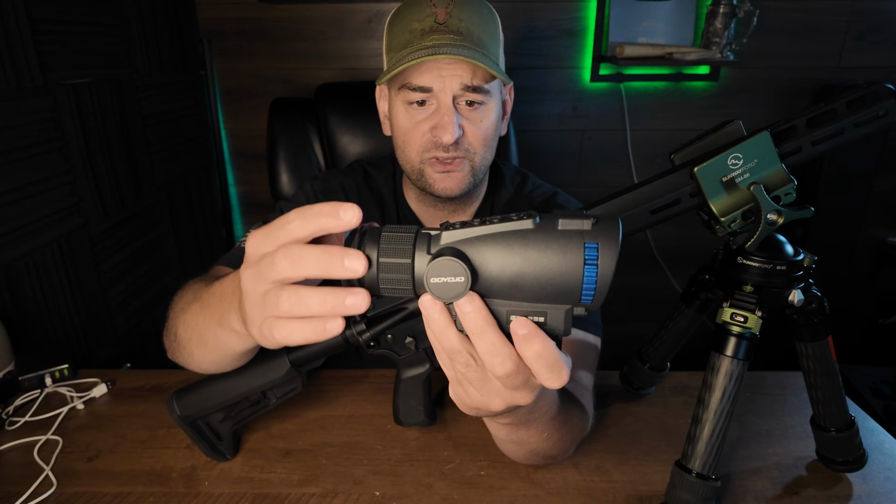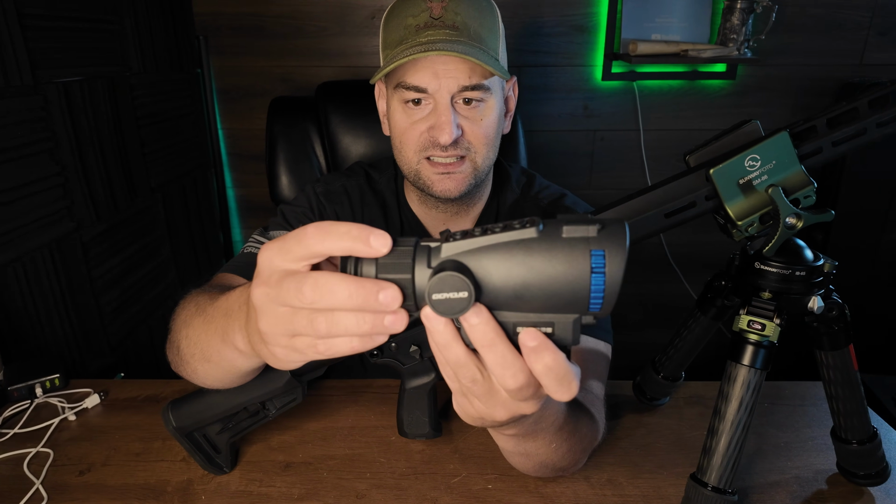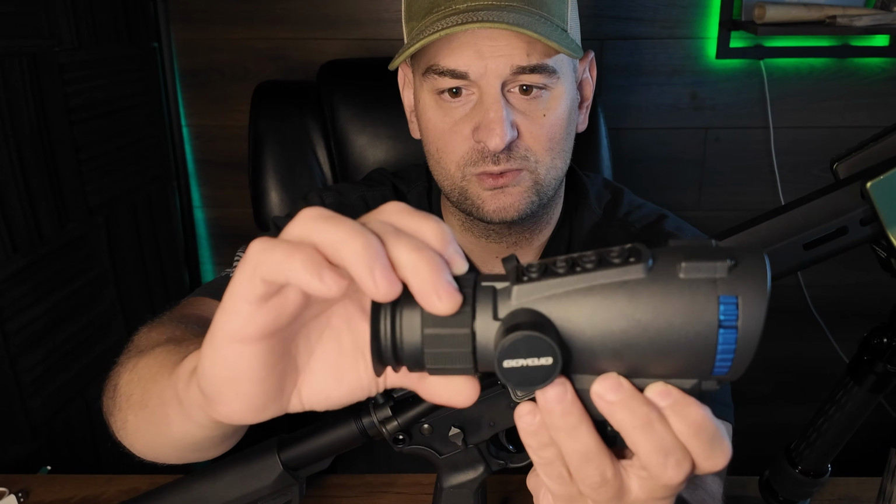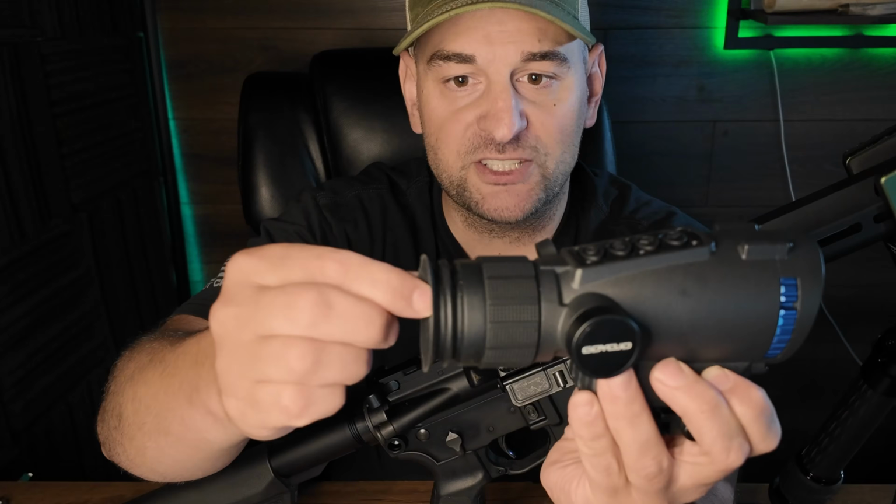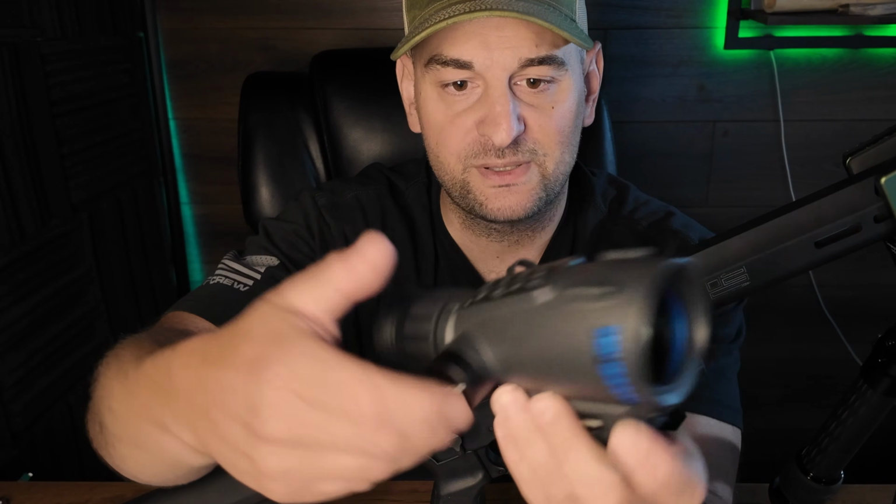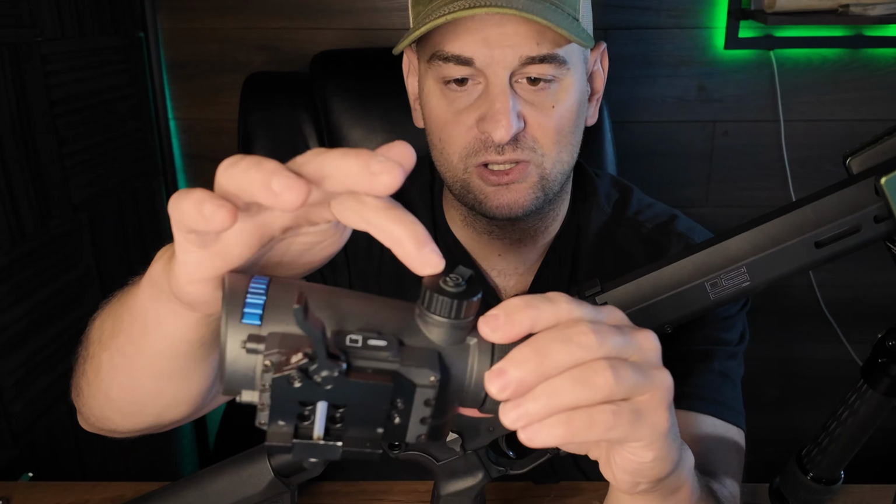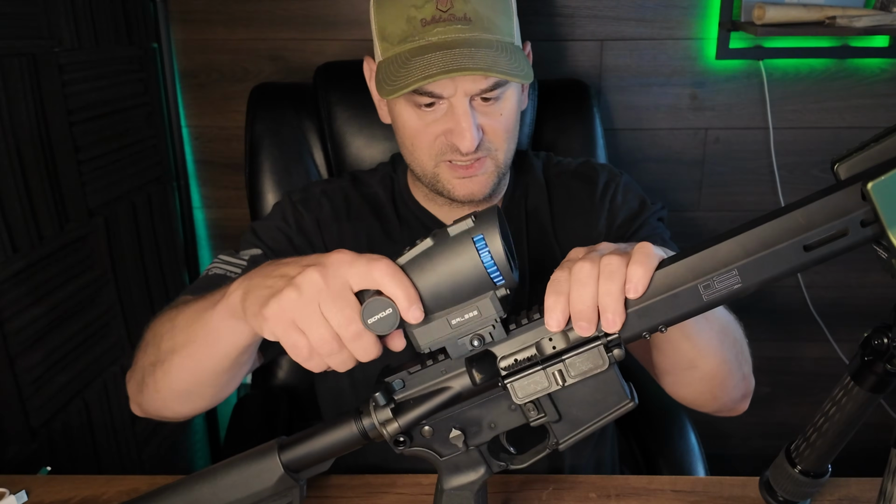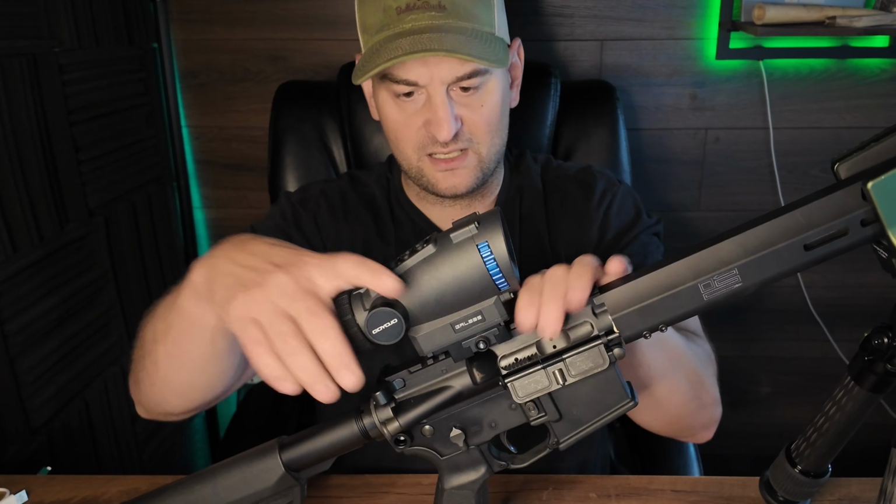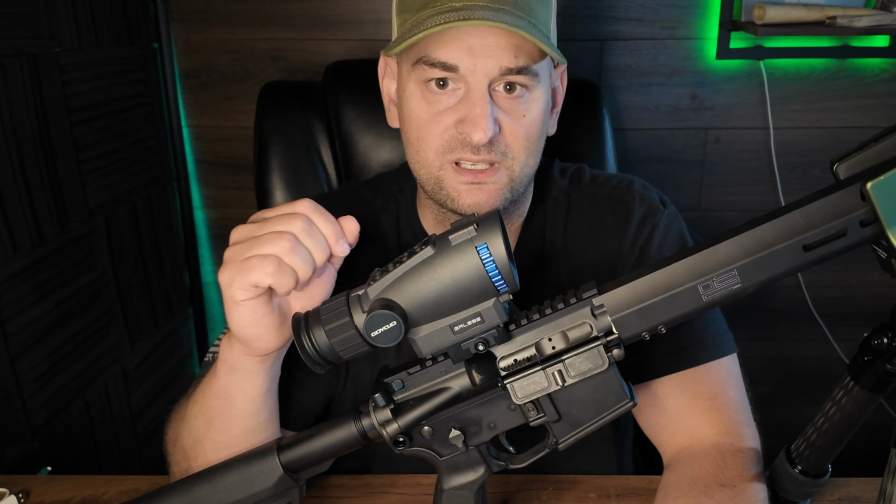The optic itself is purged, so it's waterproof, fog proof, and shock resistant. Has a diopter right here, and this is basically your screen focus. Inside here is actually a digital display. Has a removable rubberized eye cup. And then on this side, it has this battery cap, and it has a large lithium-ion battery that goes through the center here. As you can see, it's very easy to mount and unmount, and it holds very positive in place with no shift on 0.